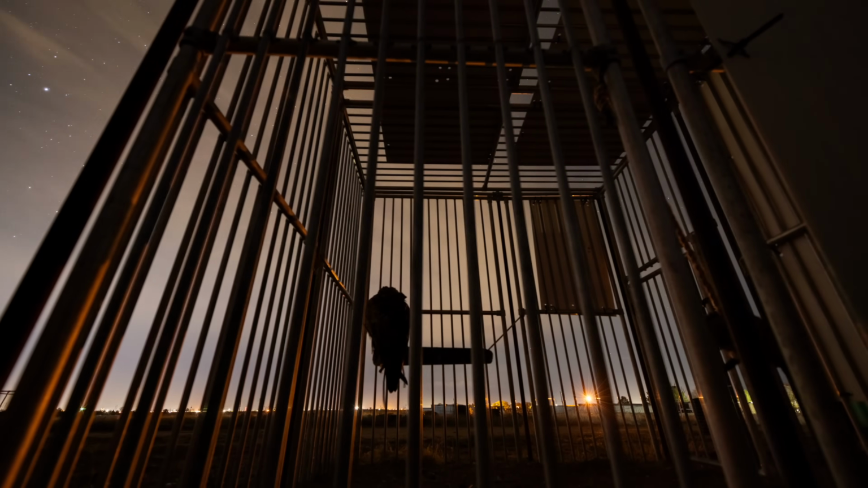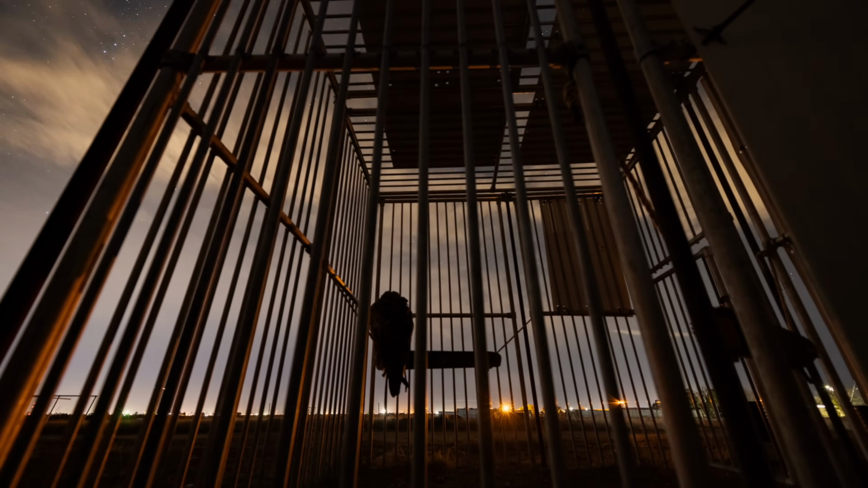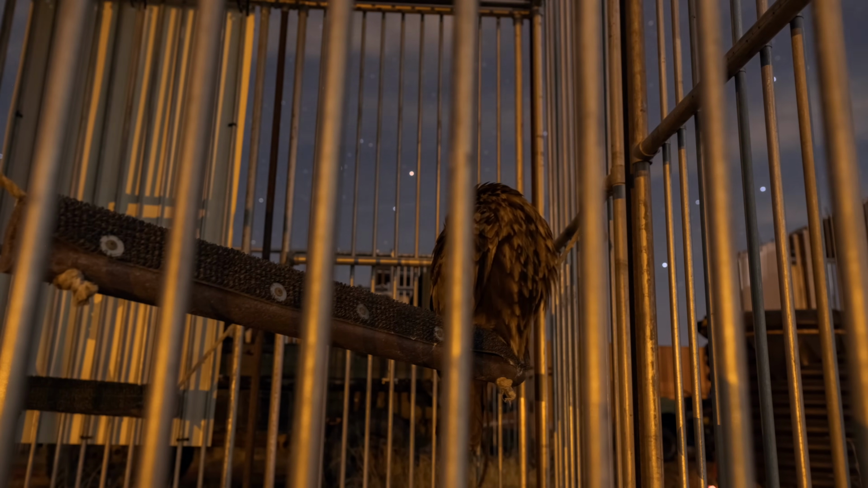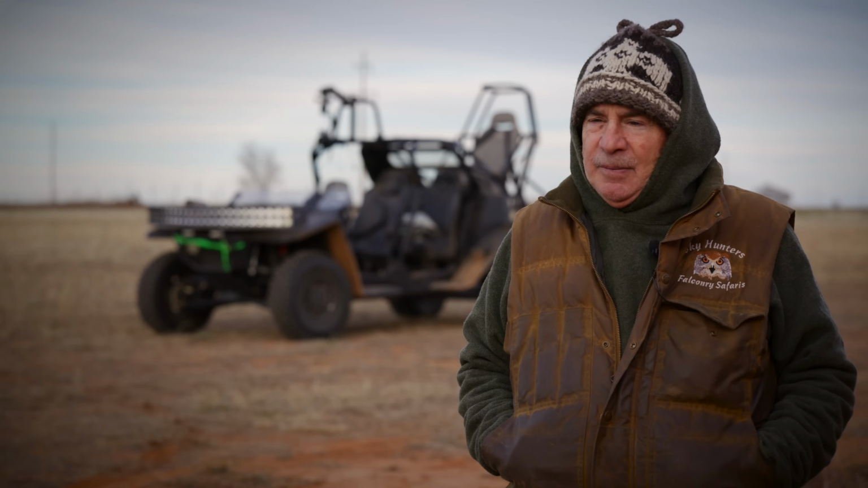Since I was here last, Titus has acquired a new female golden eagle, and let me tell you, she's a handful. Because of her fierceness, her size, and her desire to tackle about anything that comes in front of her, I call her Louie.